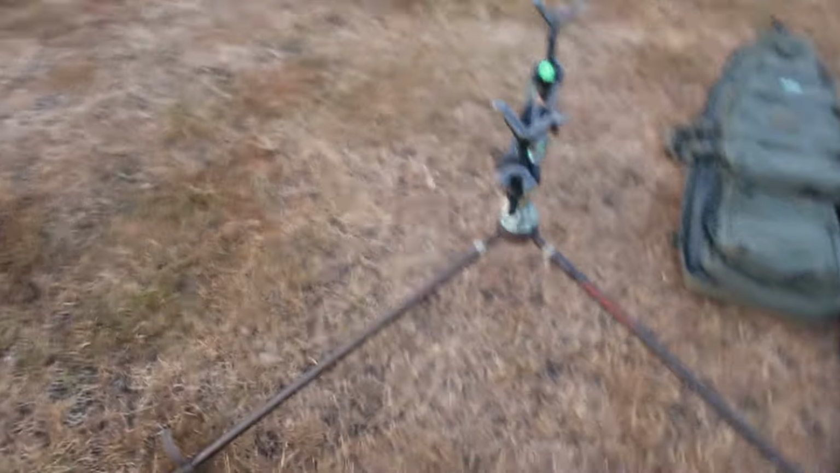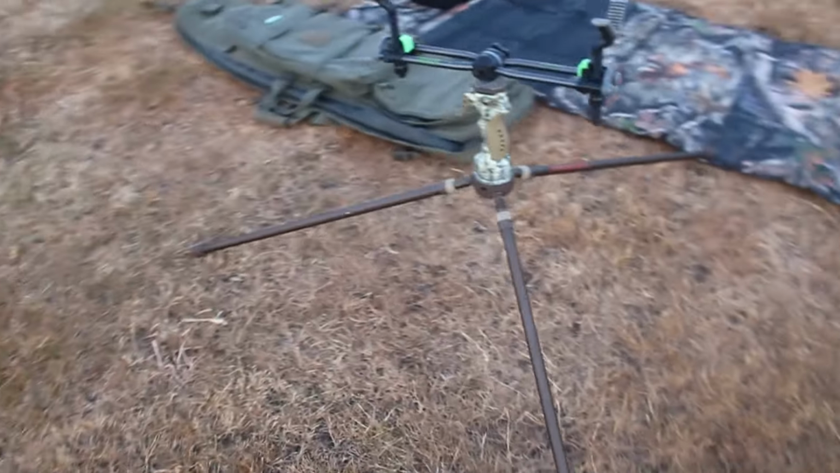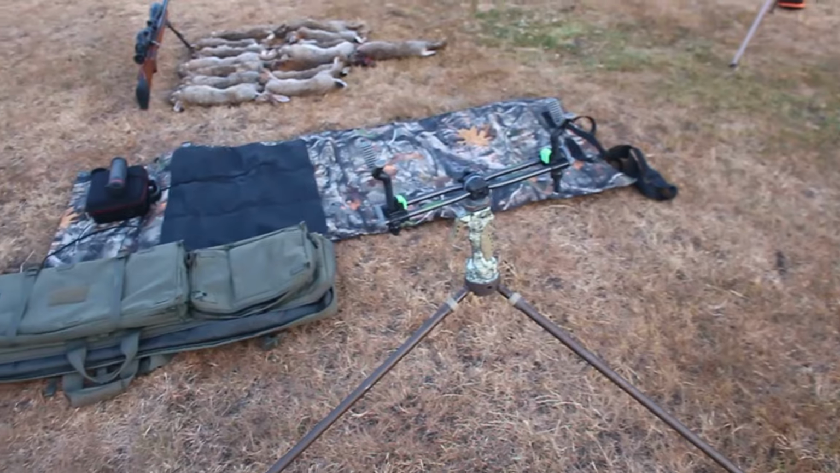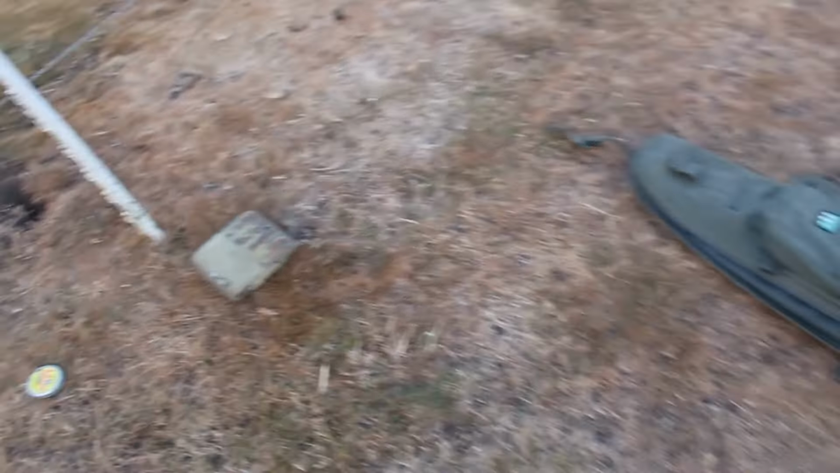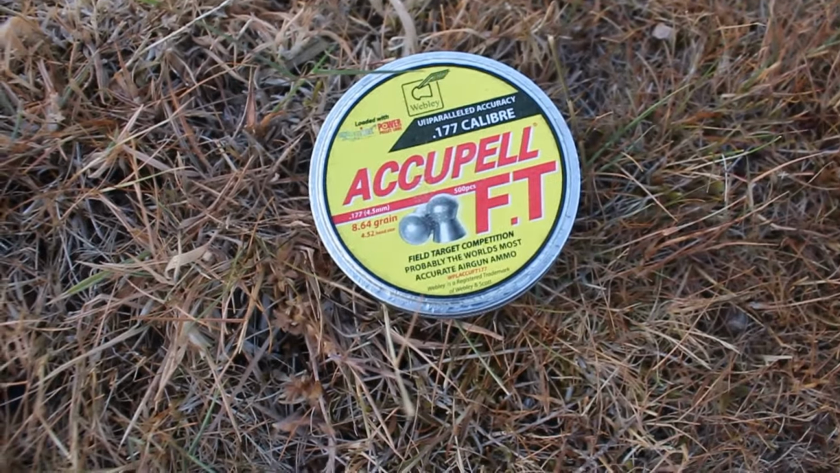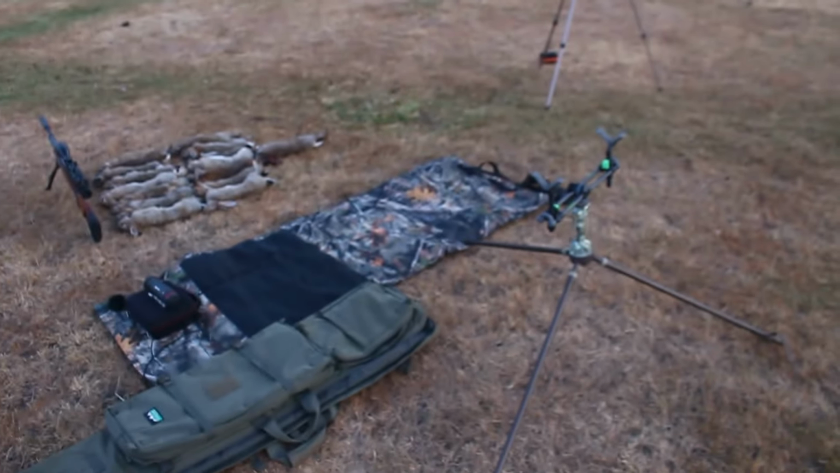I've also been using the Trigger Stick Gen 3 by Primos Hunting, the Jim Shockey edition. These are very good shooting sticks. And then our main ammunition this evening has been the Accupell Field Target. Really good all-round pellet, great for accuracy, great for long distance.